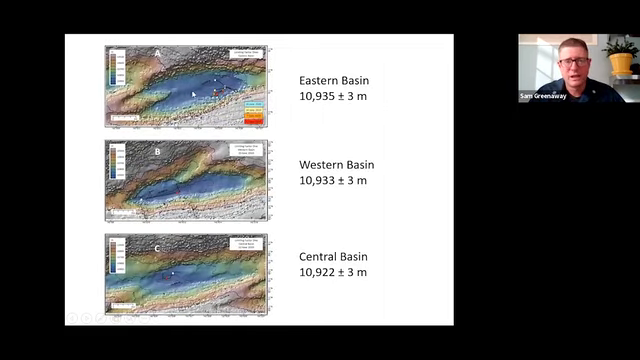So here's a little detailed bathymetry, again from Cassie Bongiovanni's data. This is mapping data from the support ship overlaid with tracks of the vehicle on the seabed. We saw the deepest depths in the eastern basin of 10,935 meters. The western basin was nearly as deep, 10,933, and certainly within the estimated error of our measurements.